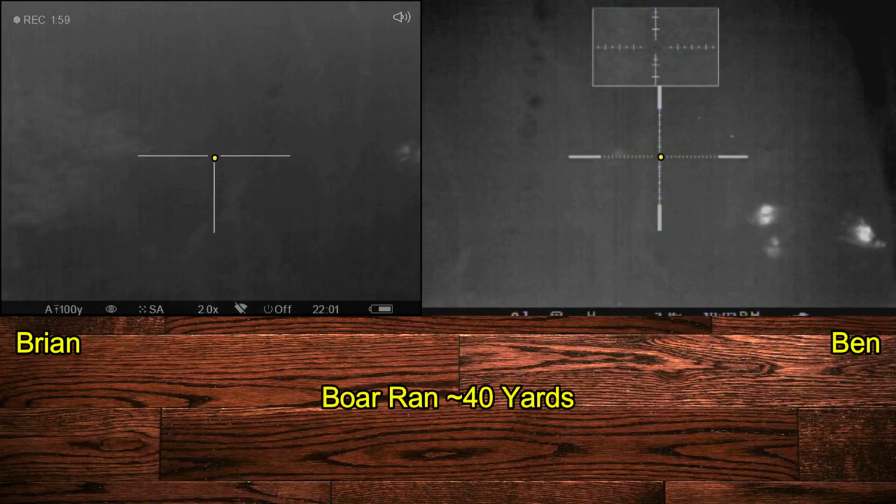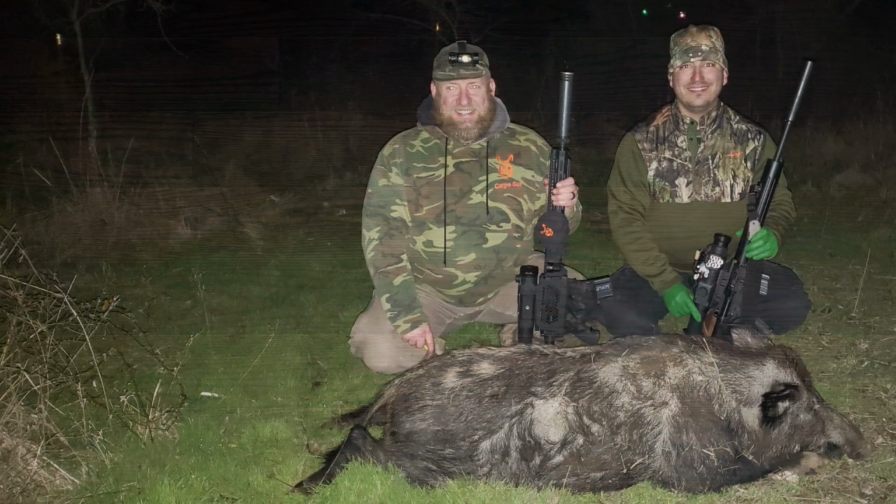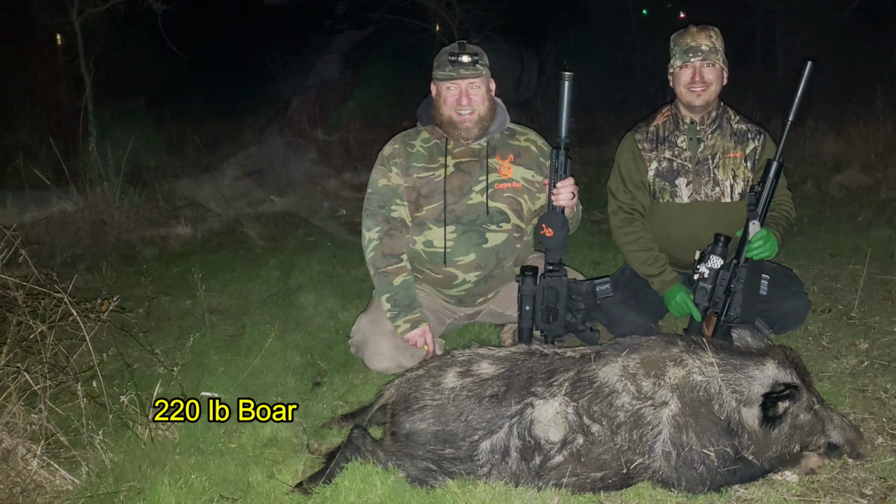Ben gets off a second shot that just barely misses, and the boar runs about 40 yards into the woods where it collapsed, and it turned out to be a nice 220-pound boar.